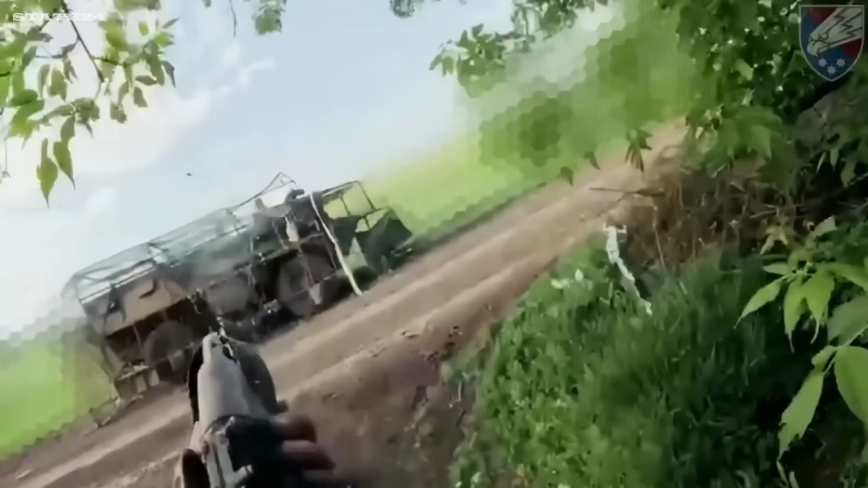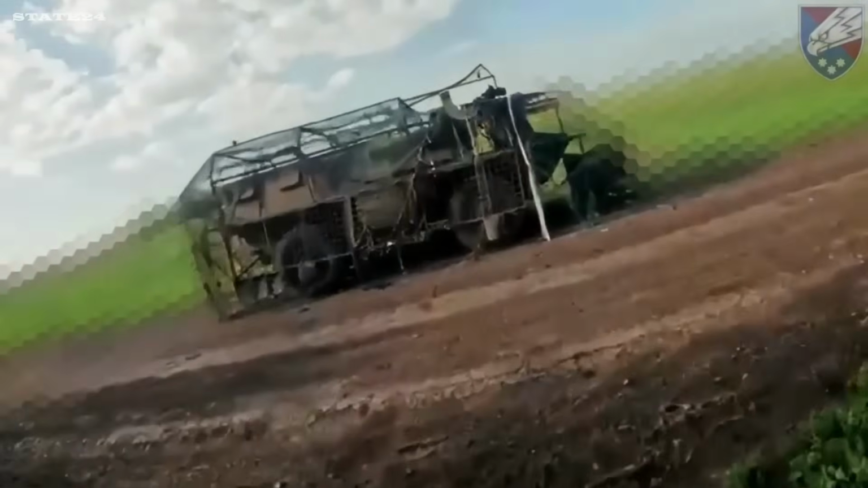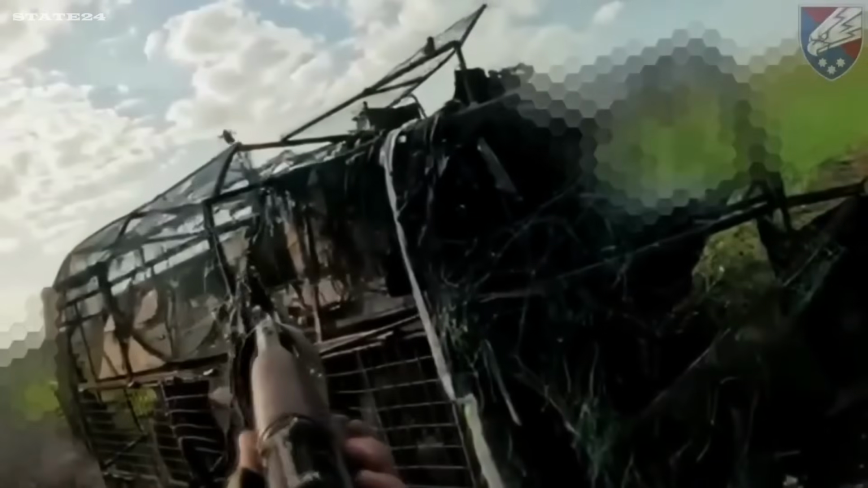A Ukrainian soldier facing an incoming Russian drone. Shot after shot misses. The drone keeps closing in. At the last possible moment, point blank, he finally hits it.